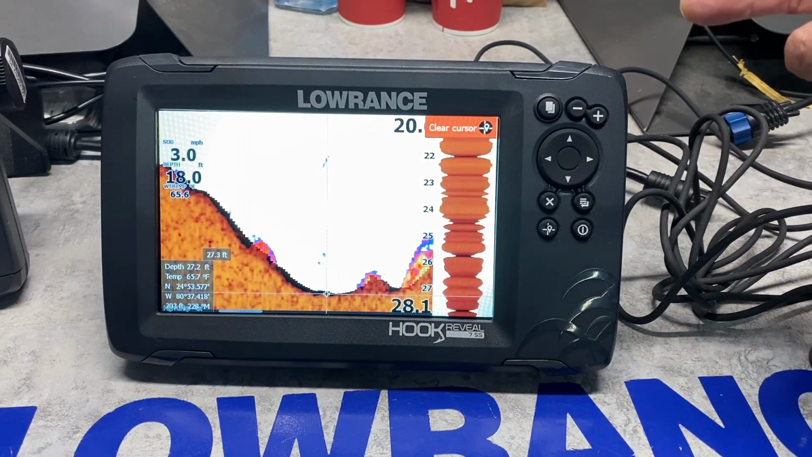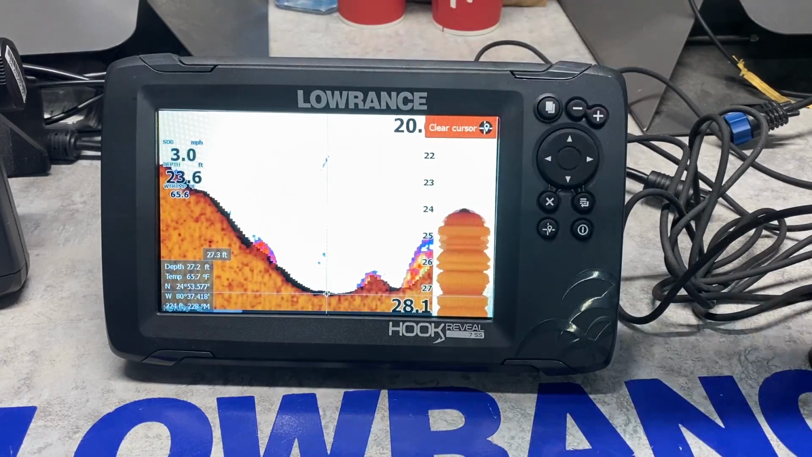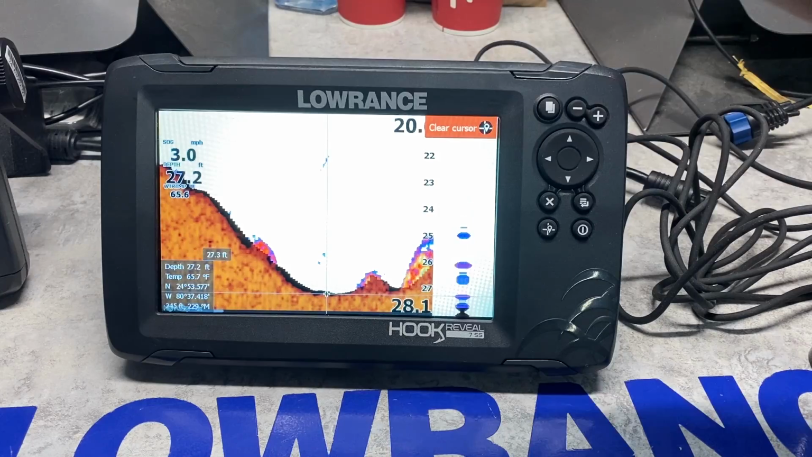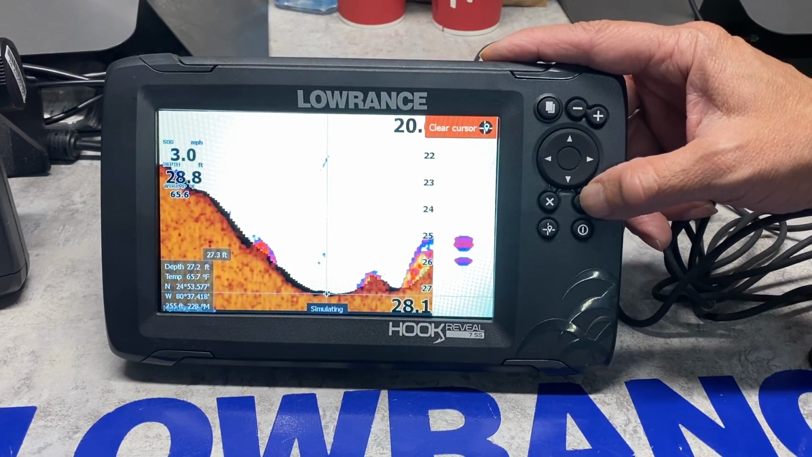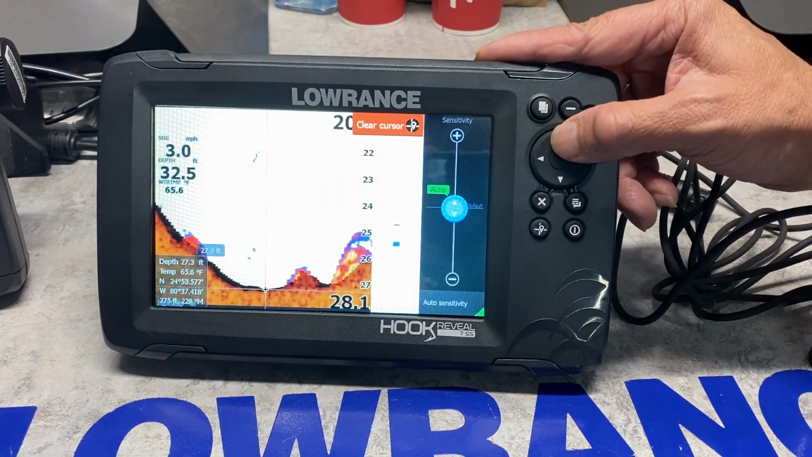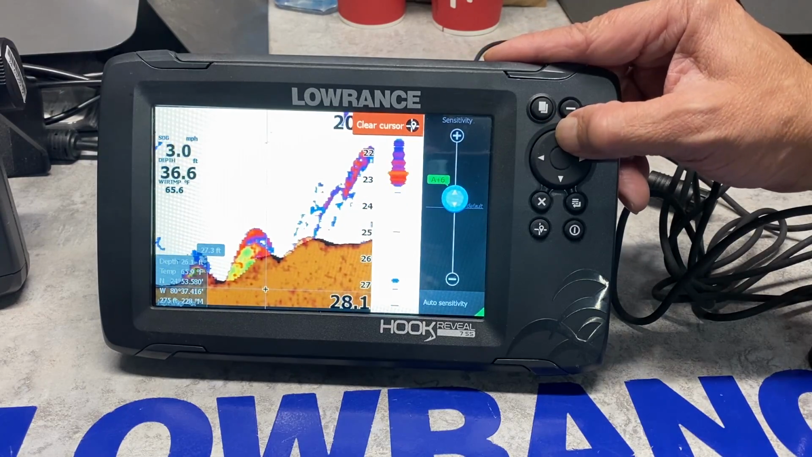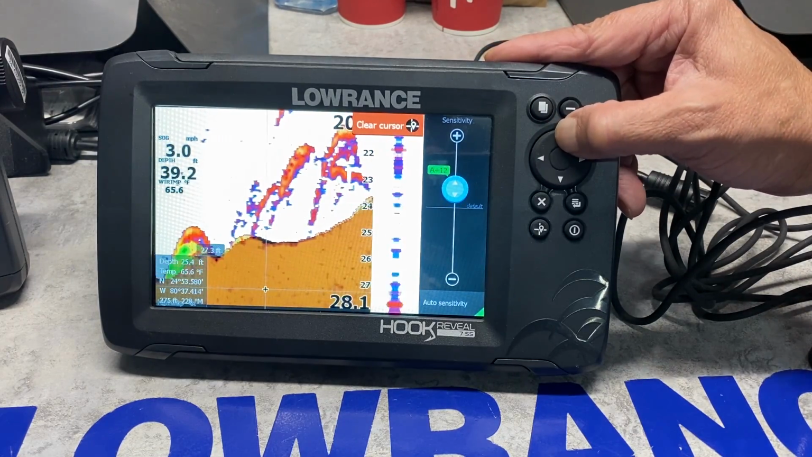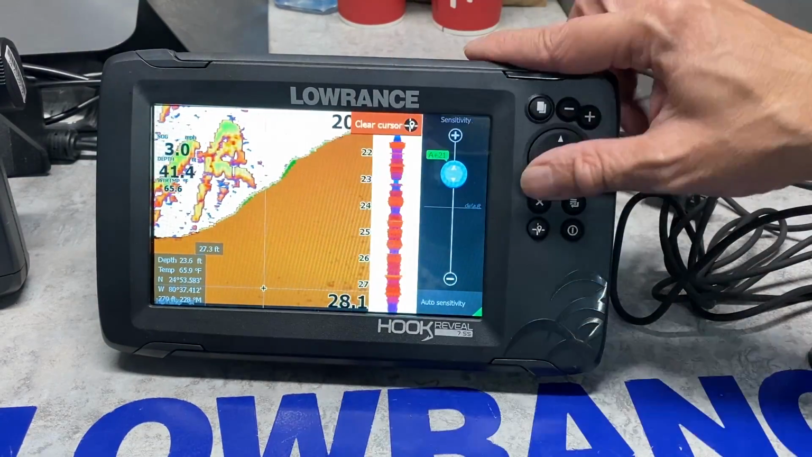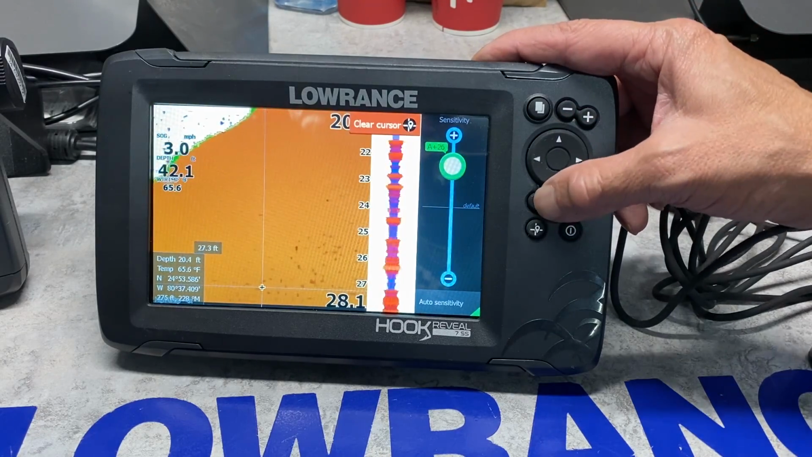So now we're going to turn up the sensitivity. I need to see the jig. This is just a demonstration screen, but we're going to turn up the power to see the silt on the bottom, and we need to see our bait above the silt. So we hit the menu button, we go to sensitivity, we press enter, and we increase the sensitivity. Now I'm going to try to stop the cursor on the simulation screen. But as I increase the sensitivity, I'm going to see more definition on the bottom. Okay, so now let me exit.